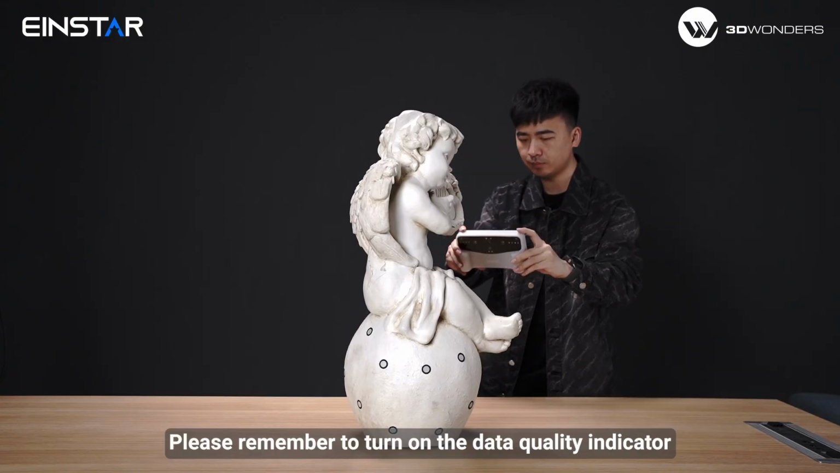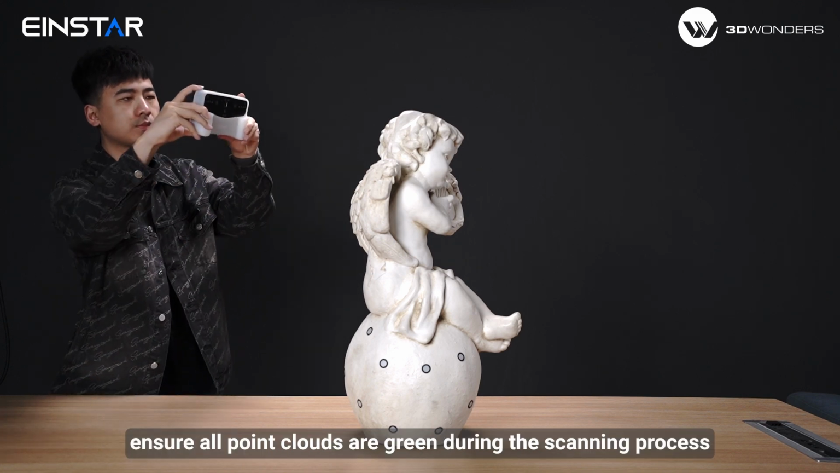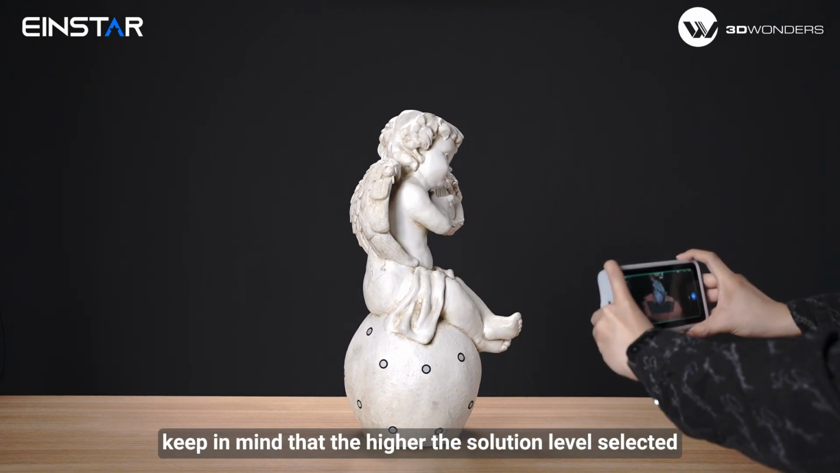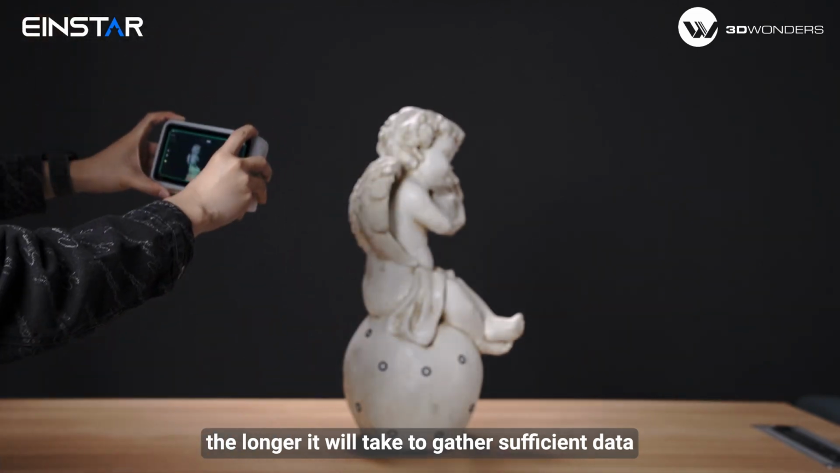Please remember to turn on the data quality indicator. It helps you to ensure all point clouds are green during the scanning process. Also, keep in mind that the higher the resolution level selected before you start the scan, the longer it will take to gather sufficient data.